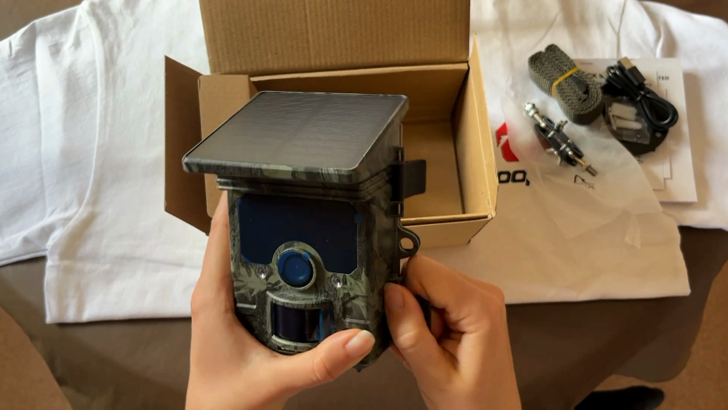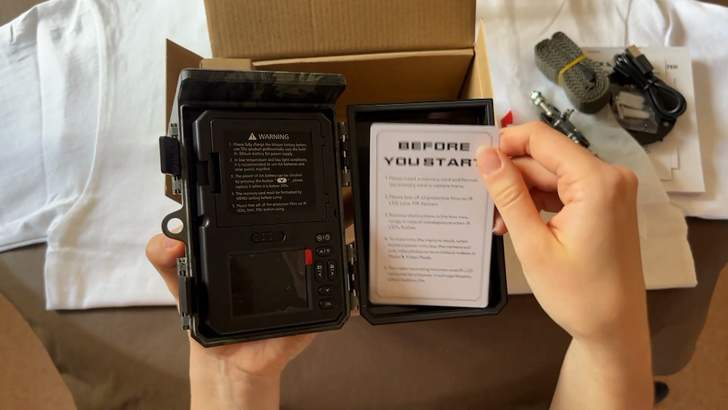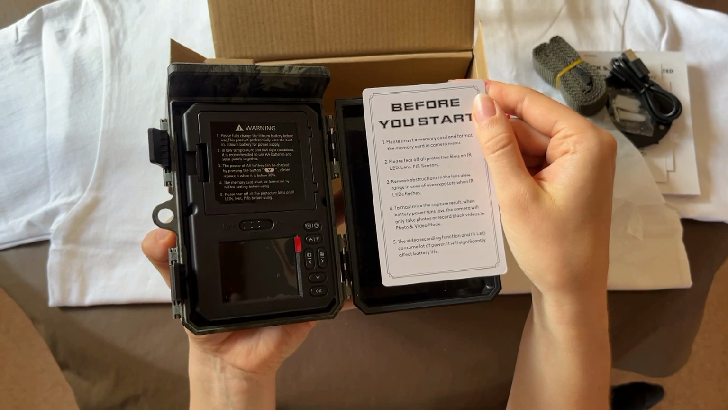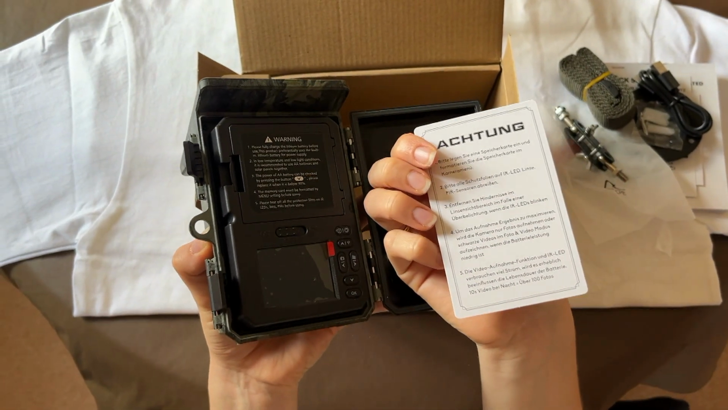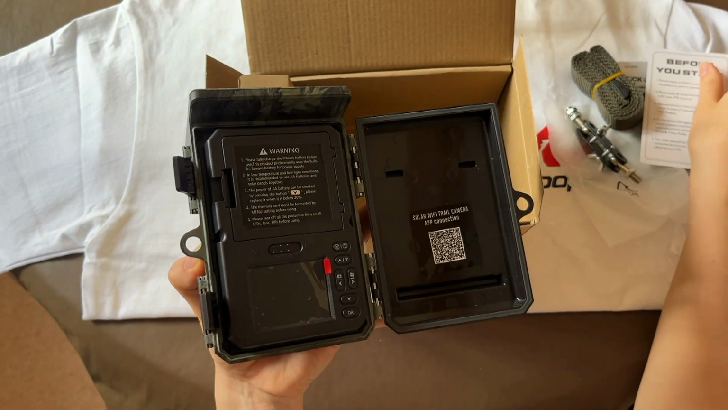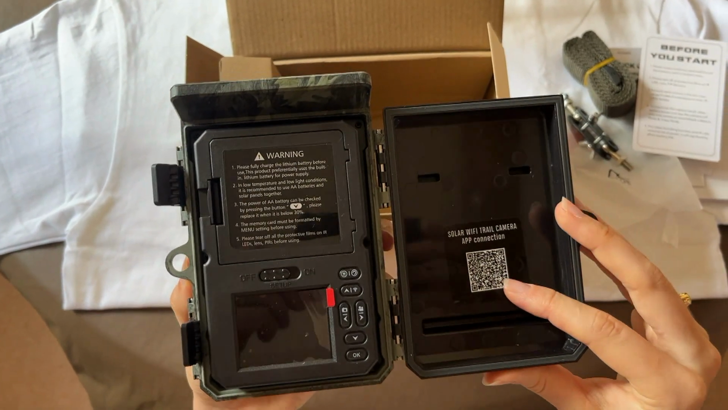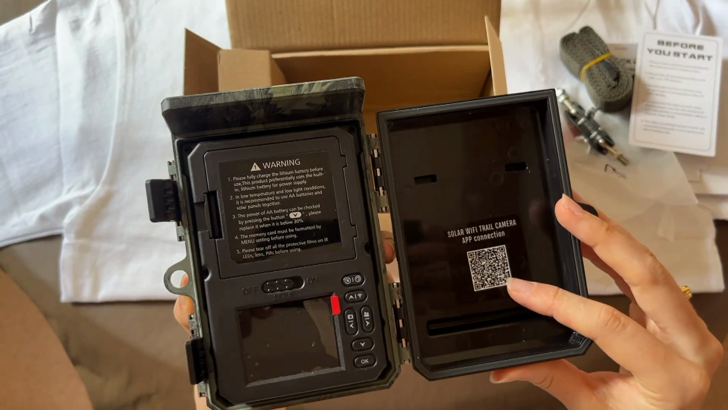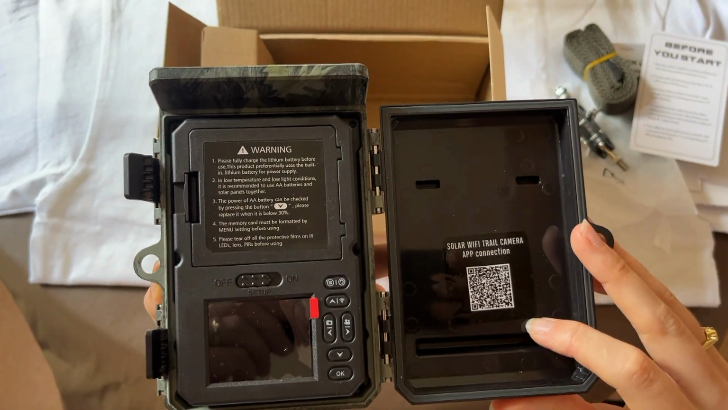Now let's have a look inside. Inside we've got a handy start guide here. It tells you the brief outline of the things you need to do to get the camera working. And also it comes in several different languages. I think this one's German. We've got a QR code here to the app, which you can connect to through Wi-Fi up to 65 feet, which is quite handy. It saves having to try and find the app on your app store.